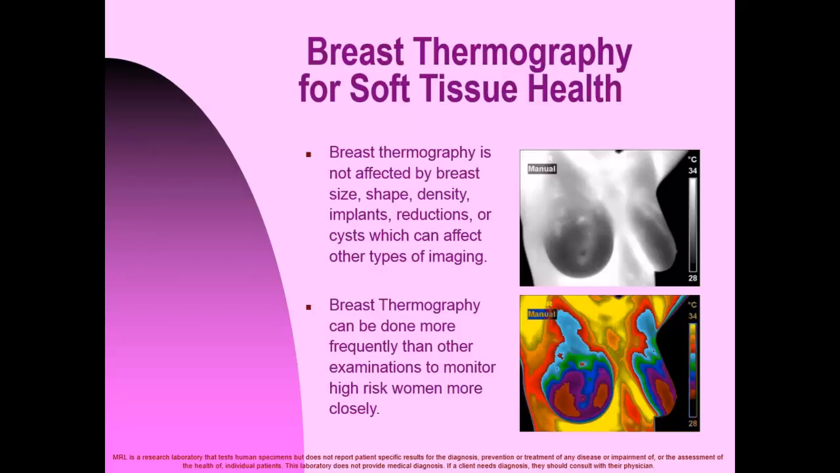Here you have a grayscale image above the color image. Thermograms are focused in grayscale, and then with a click of a button, they are turned into the color scale. We are able to focus in on grayscale much better than using color scale to focus during your thermogram.